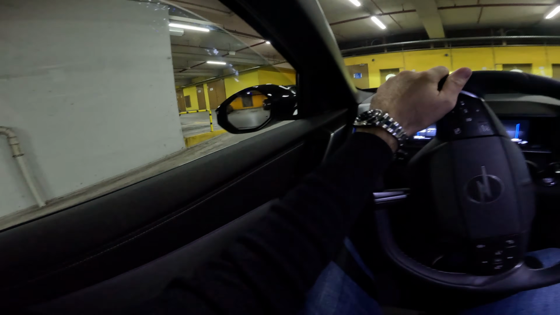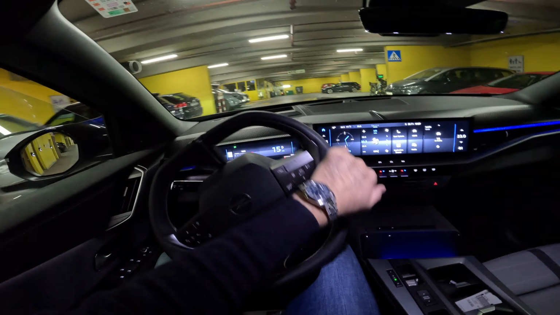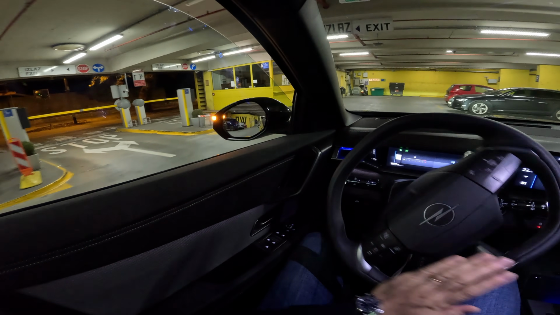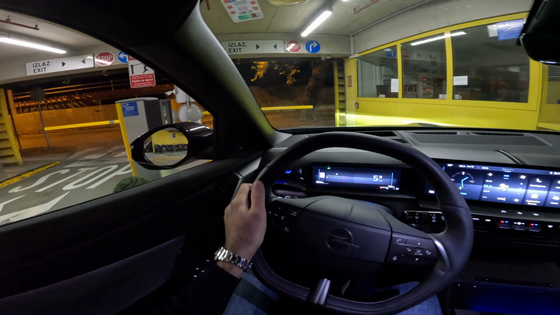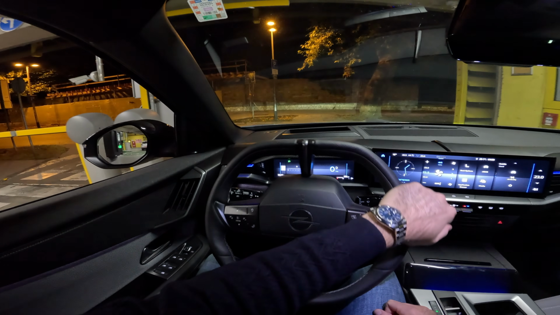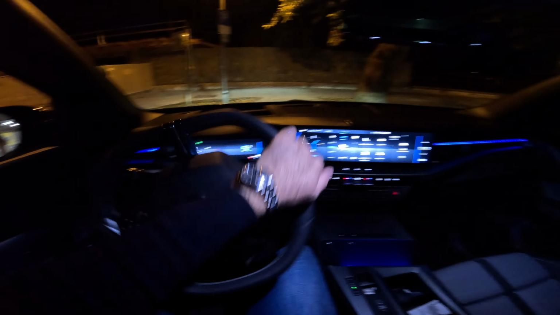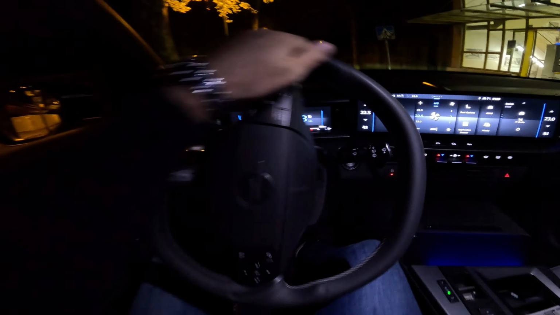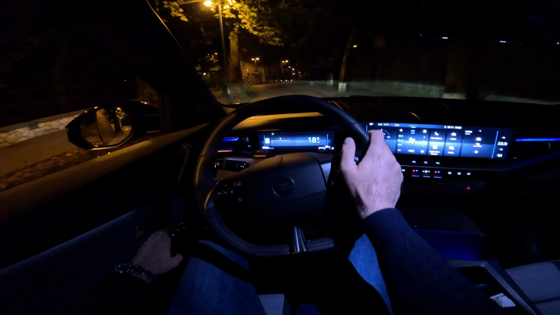And after many turns, we are now at the exit of this pretty big garage. So you see here the RPMs, but they are currently 0 because we are driving with electric power.